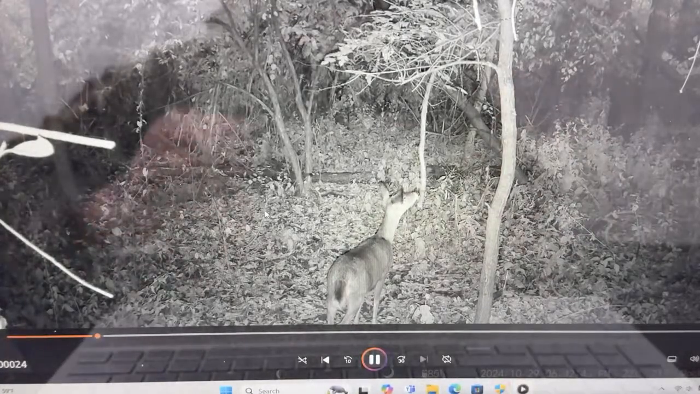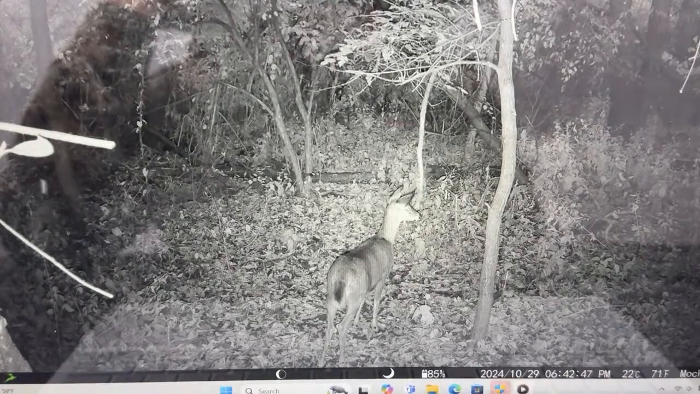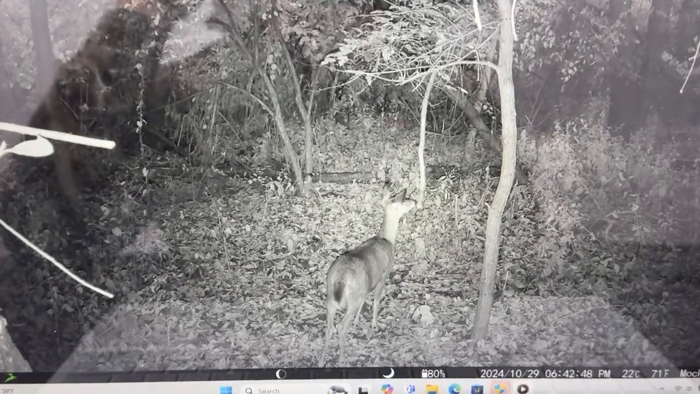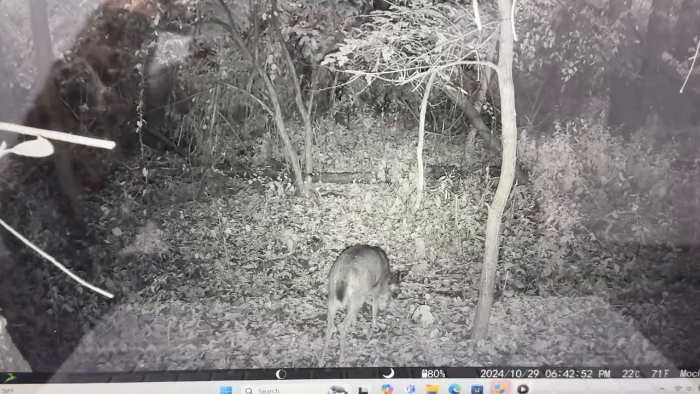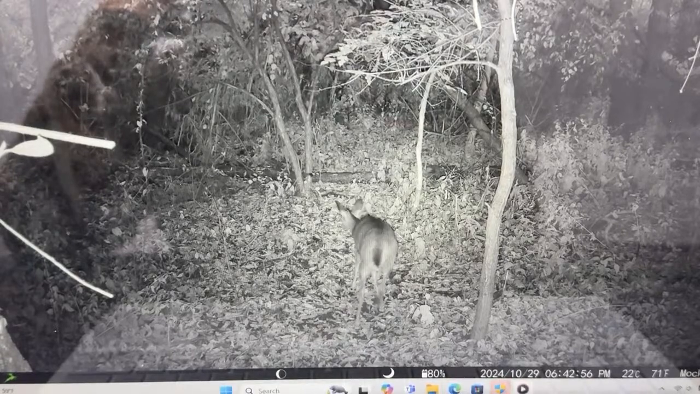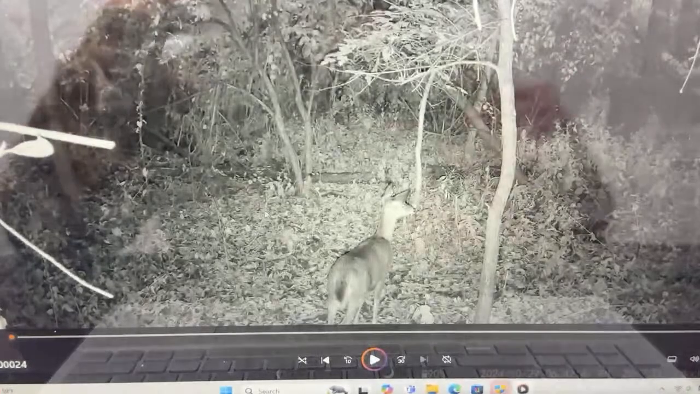All right, so there's a doe messing with the licking branch there, the licking vine, putting her scent on it, and that's a good thing to watch and see. I know that they're using that. Just about every deer that comes through there is either peeing in that little scrape, and even though those leaves are there, they still know that that's a scrape.